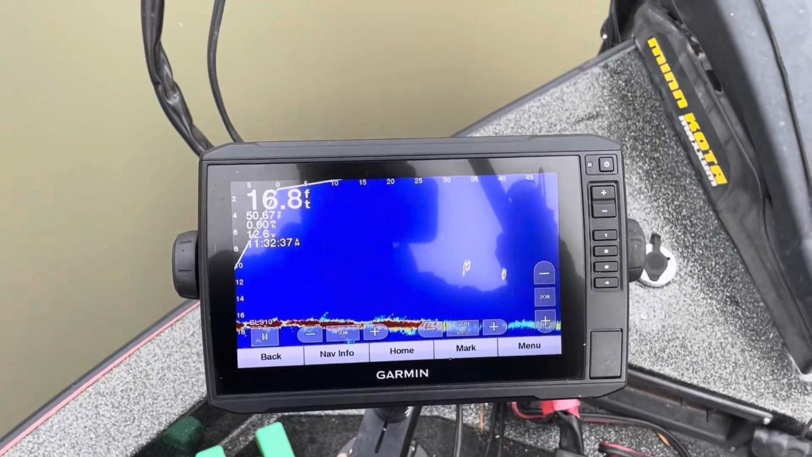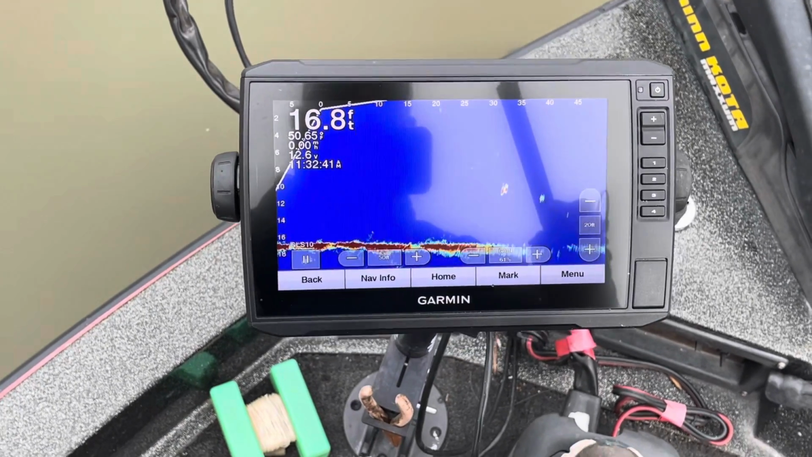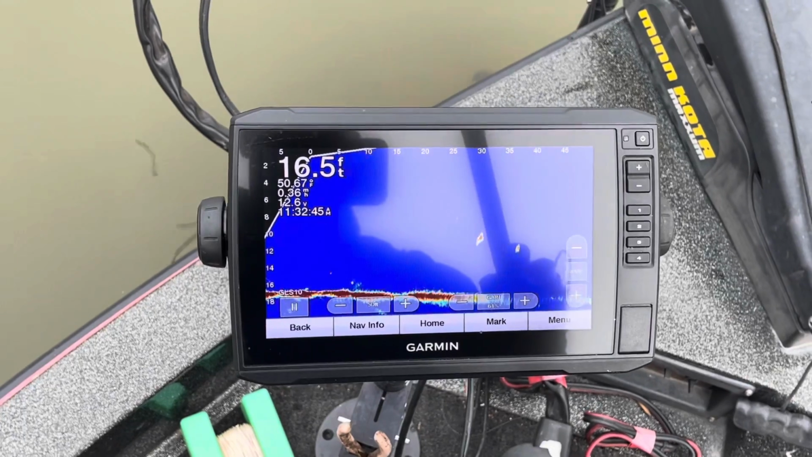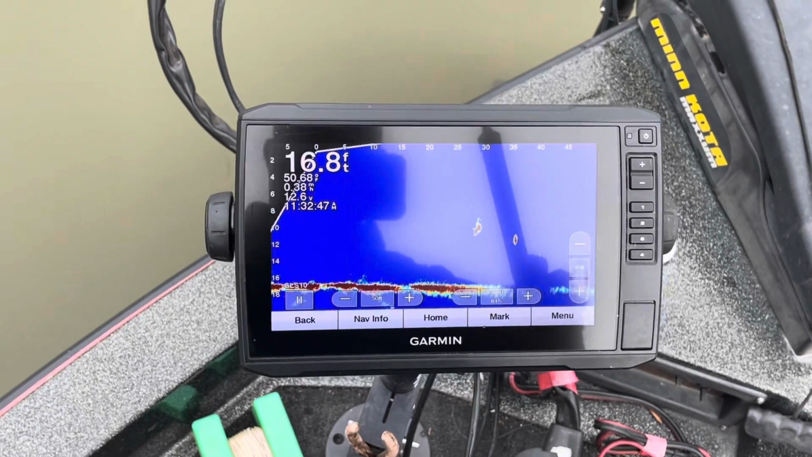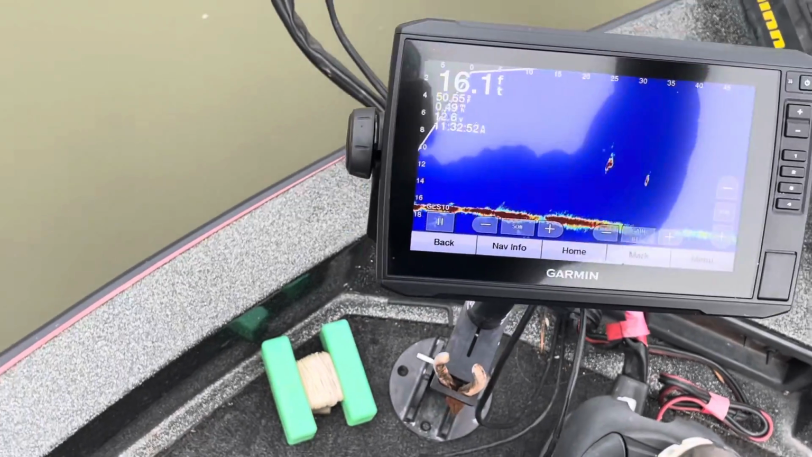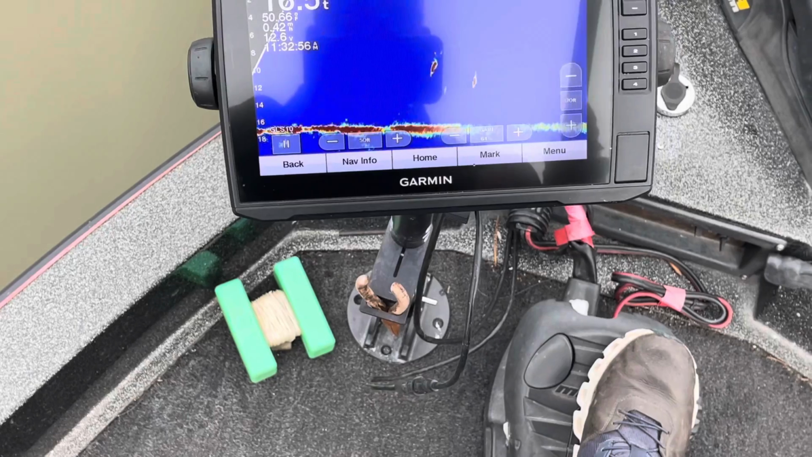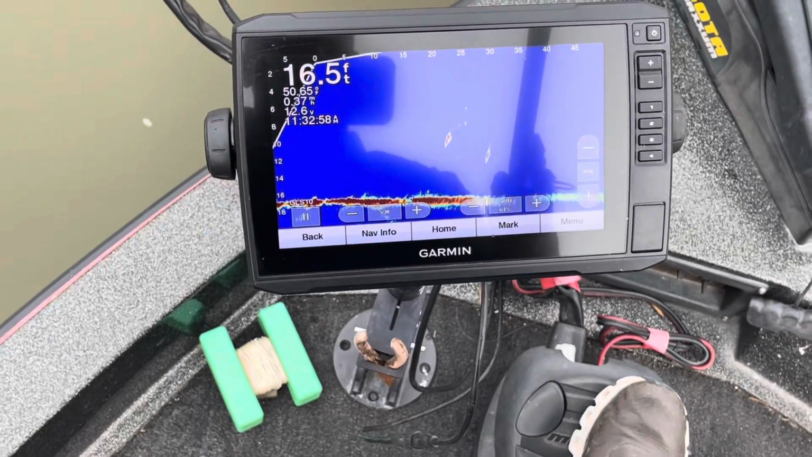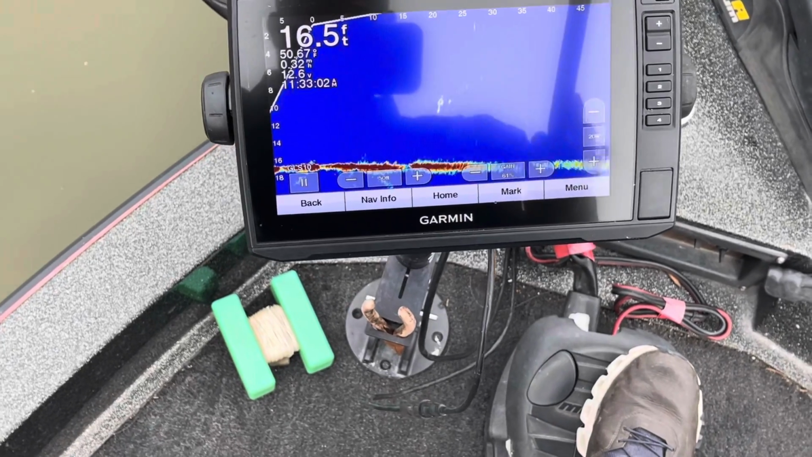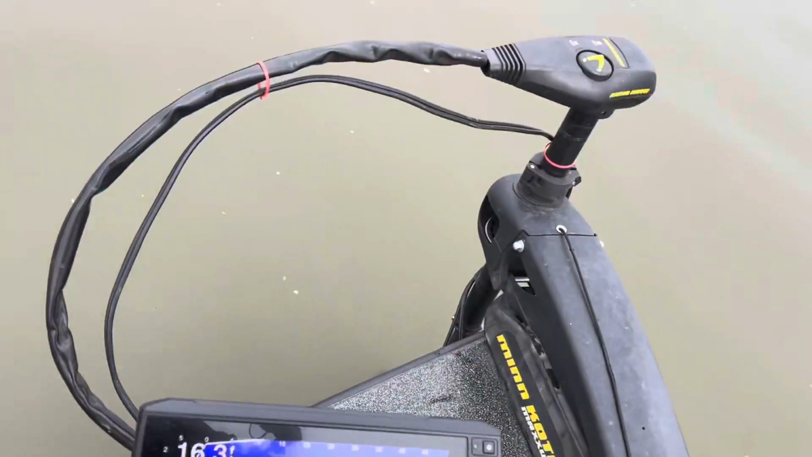Oh, here's a couple fish. They are out. 30 feet. 25. There's my jig. I got one of them.